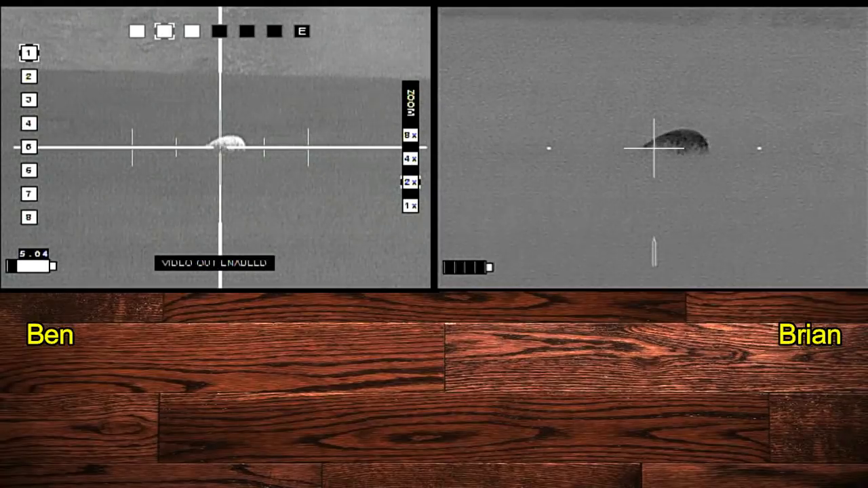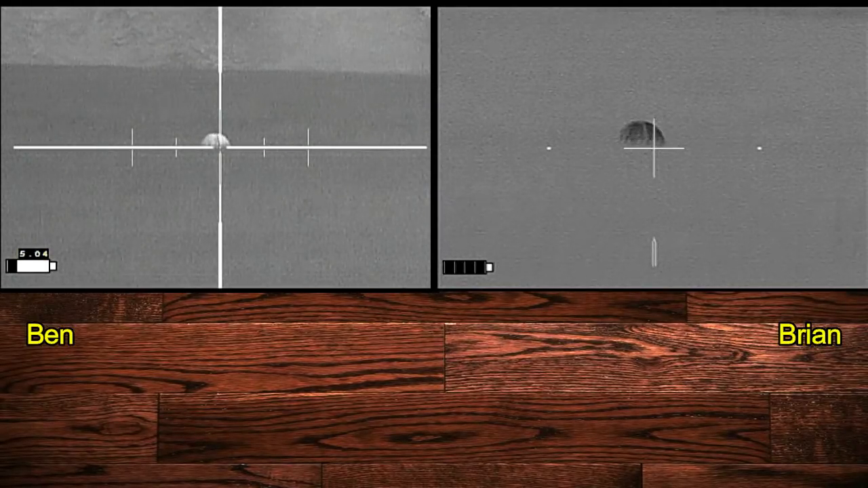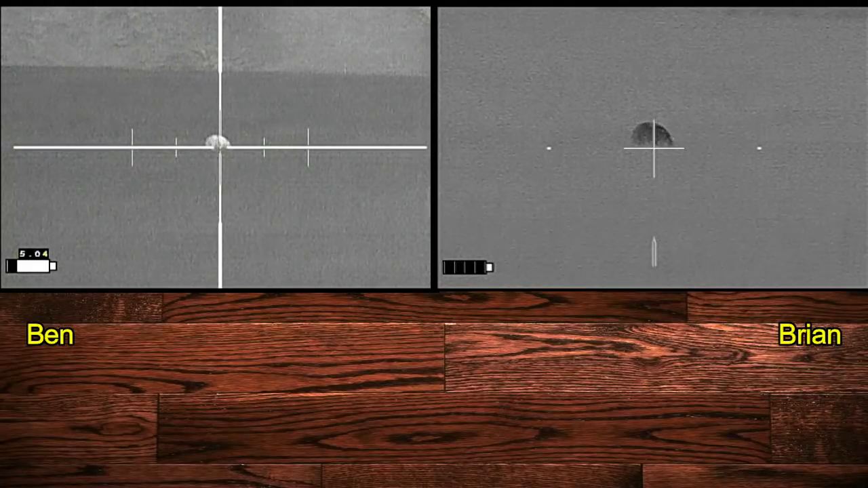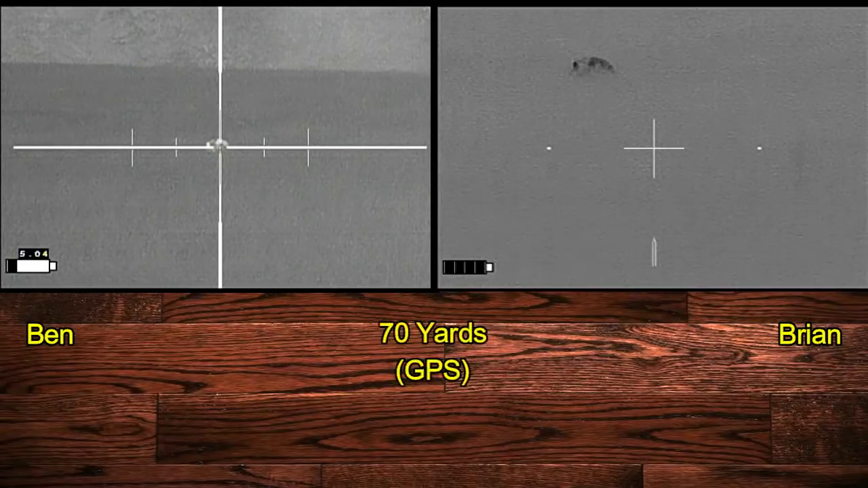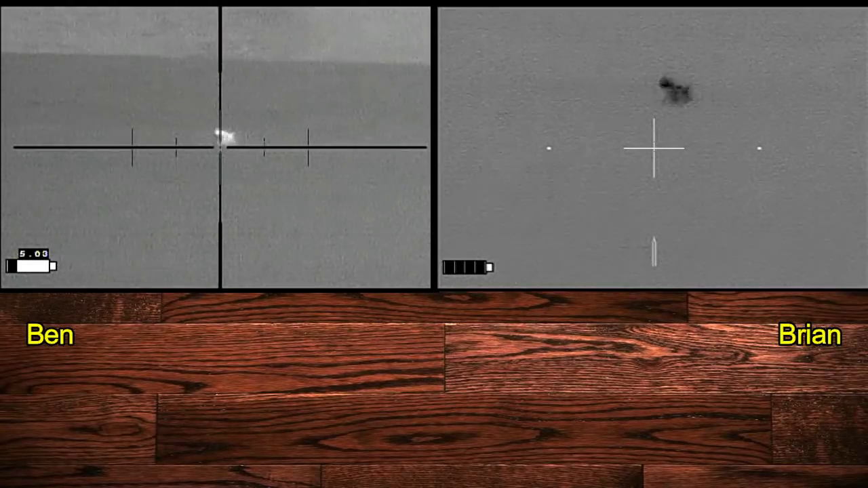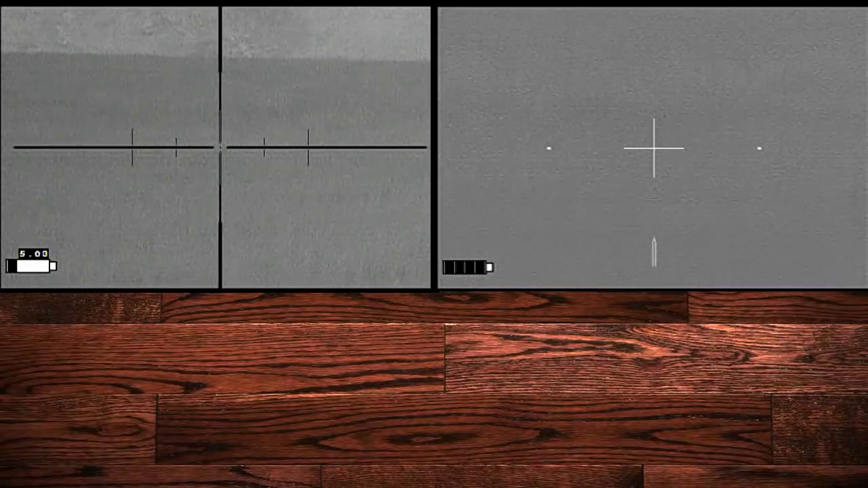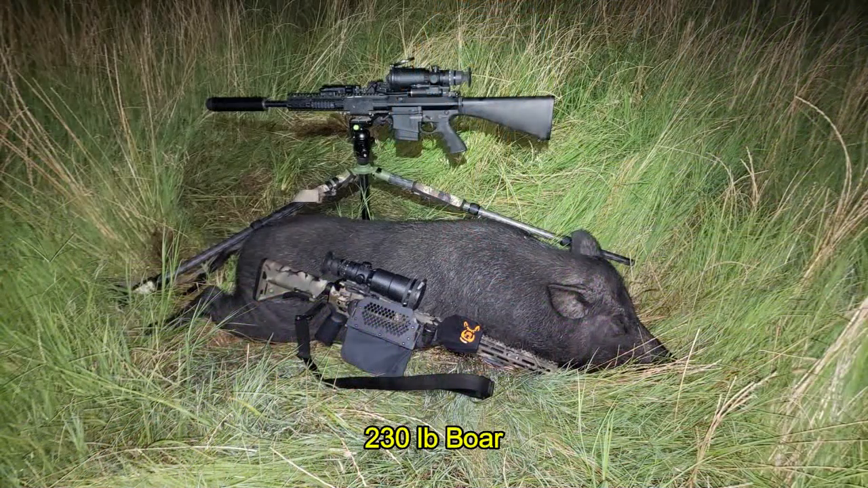The hog is walking towards us. The wind is blowing towards the hog. And I figure he's going to spook at any time. I'm going to whistle, and when he raises his head, shoot. So that was my plan. And it seemed to work fairly well, with the hog hit 2 times in the face. He turned out to be a good-sized 230-pound boar.